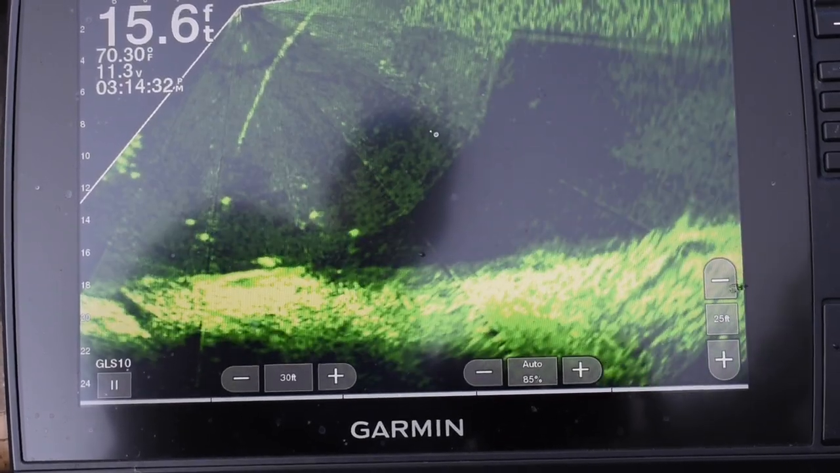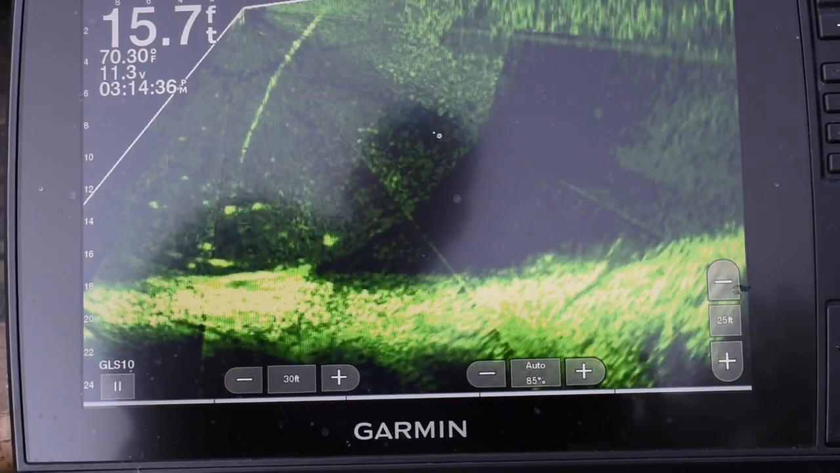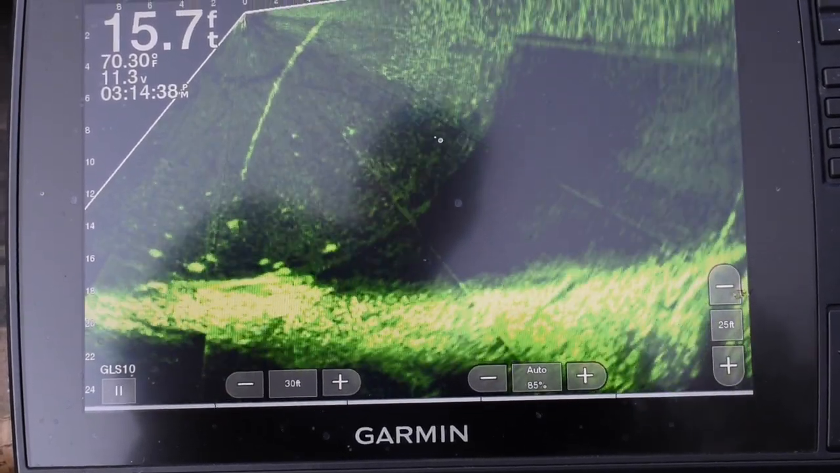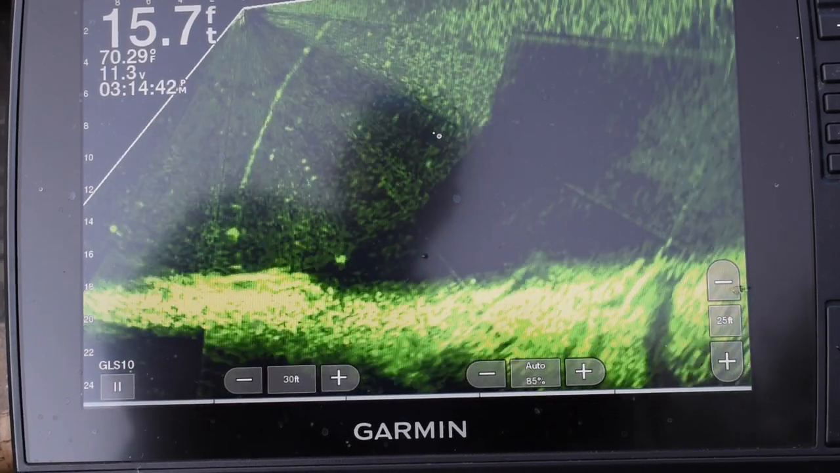So here on this video, you can see this bigger signature at the bottom. I'm going to come right over top of it, kind of drip it down. It got his attention. I'm going to go down to the ground and then come right back up.